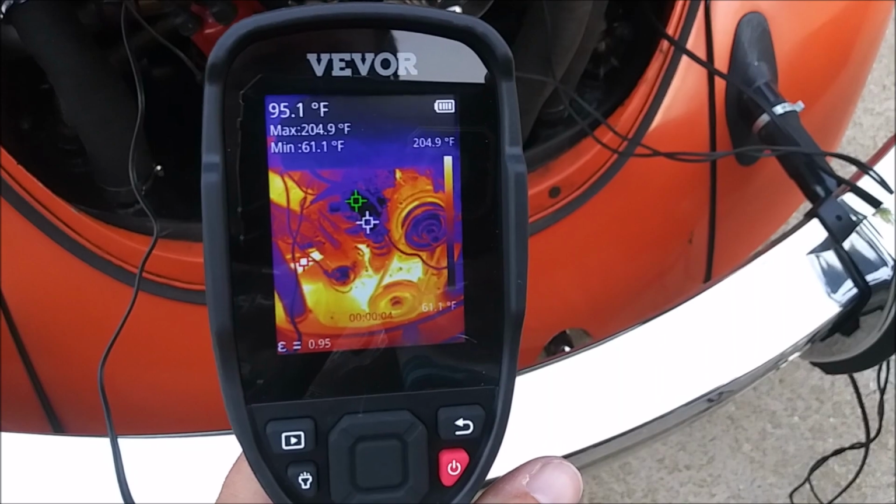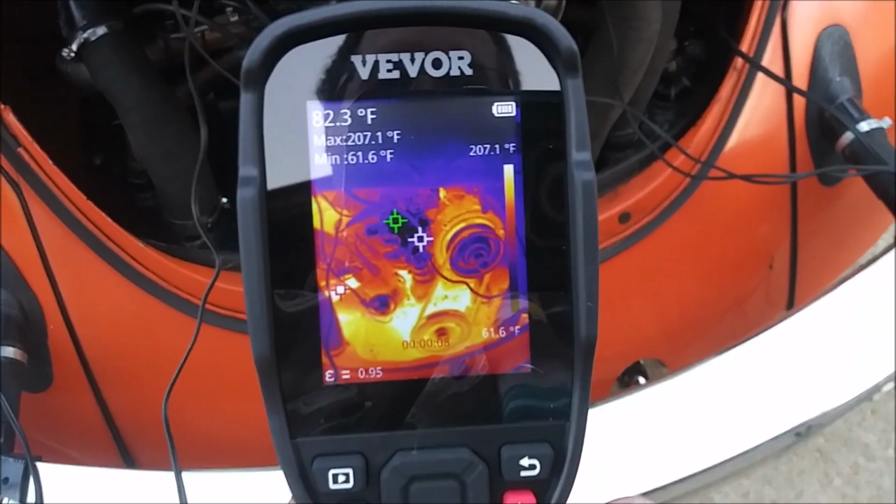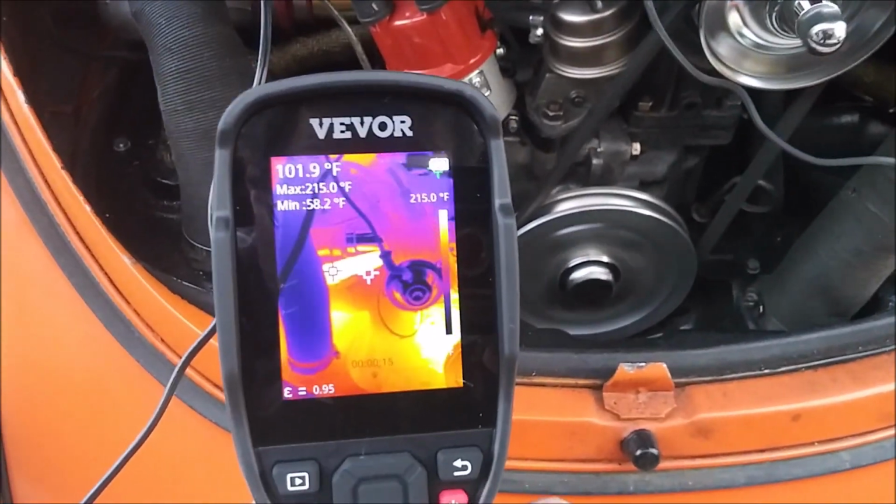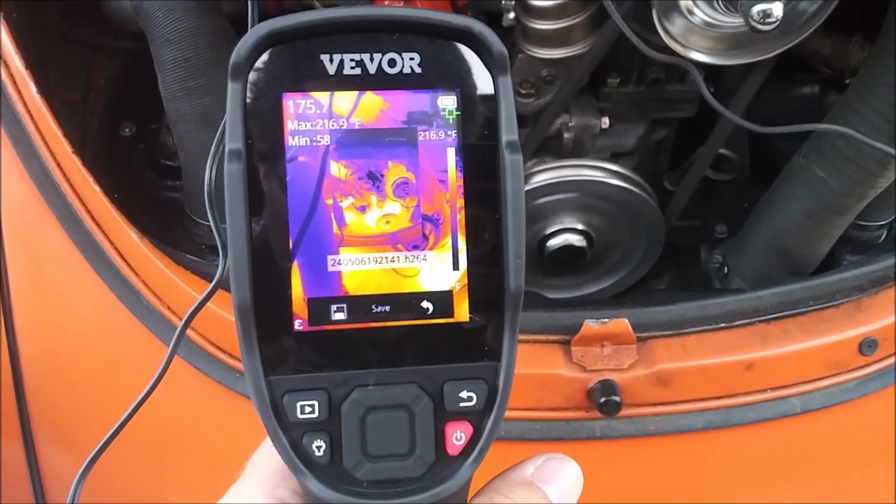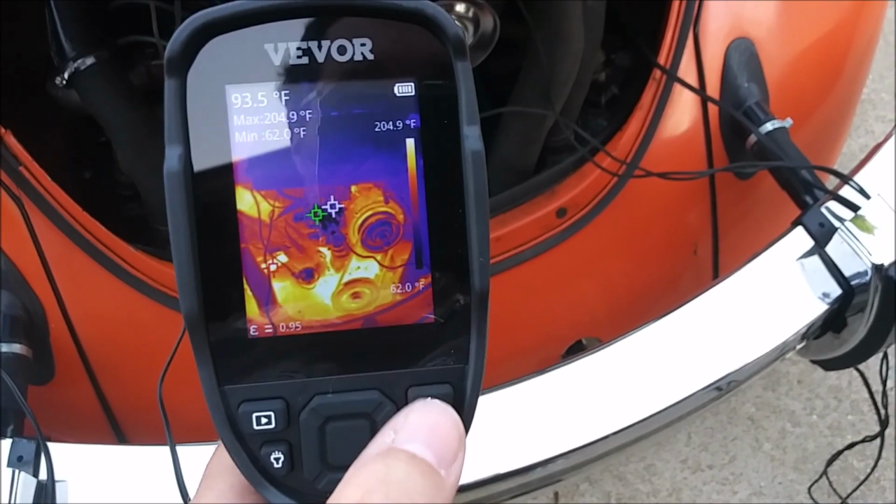You see there's a timer at the bottom of the screen now. And I could put this on the computer and then talk over it so you can actually hear my voice instead of this engine running. I thought that was pretty neat.